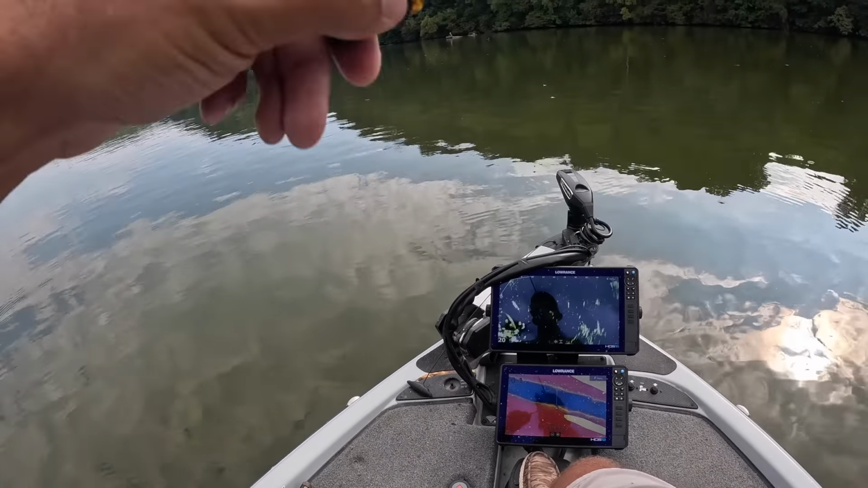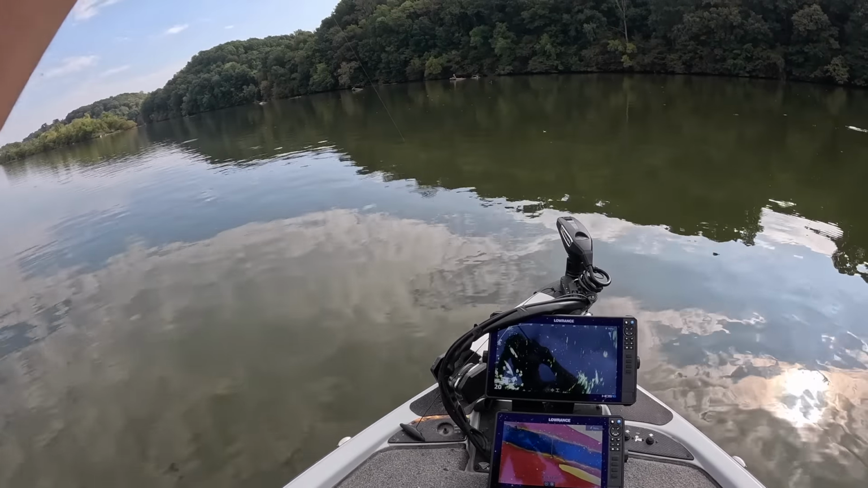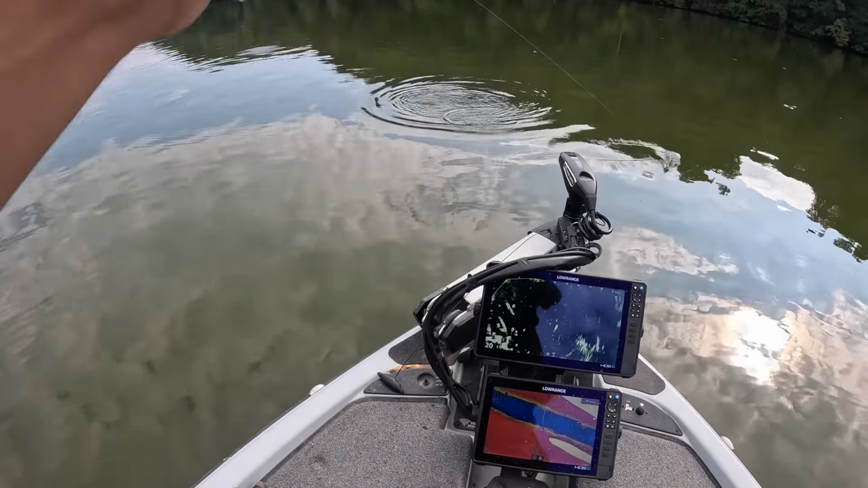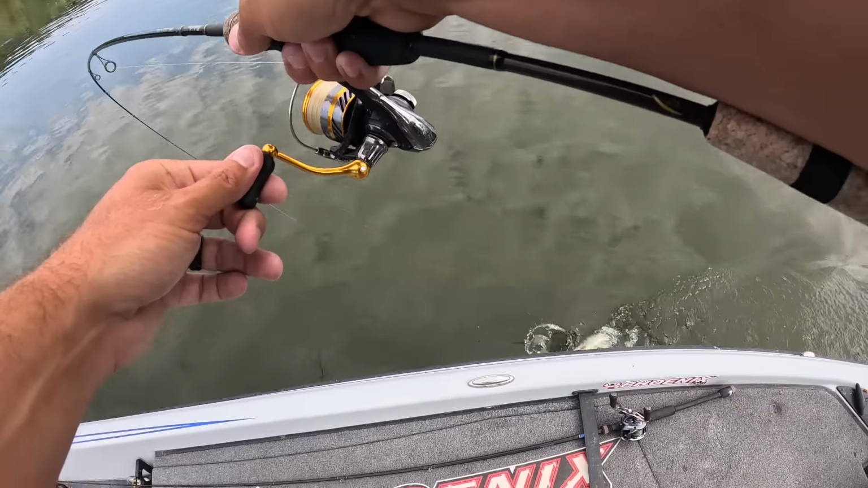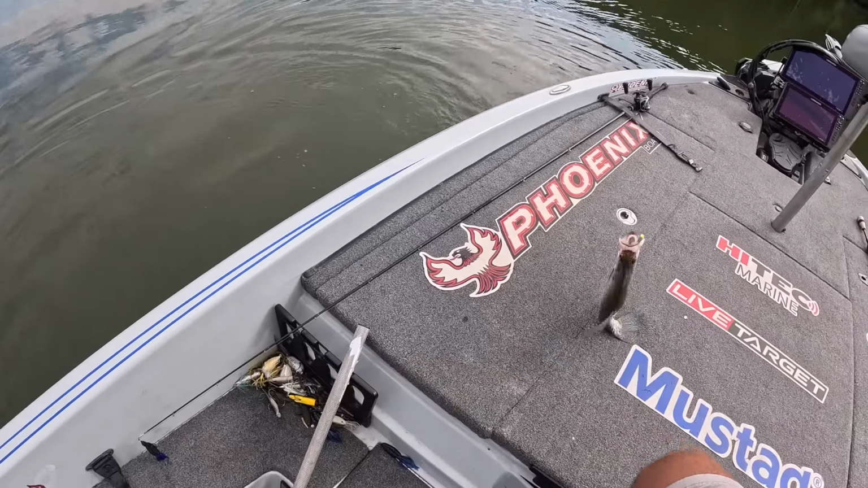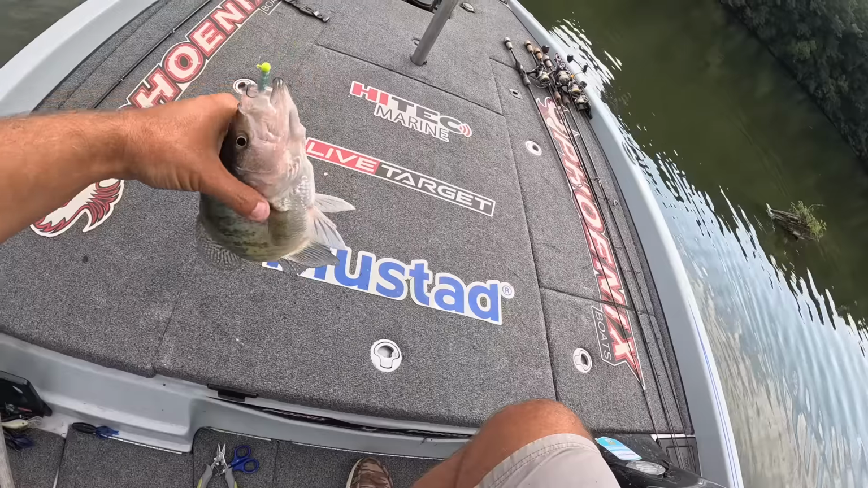There we go. That looked like a pretty good one there on active target. I think that's gonna be a pretty nice one. Oh yeah. Big old white crappie. Come over here, boy. Maybe we can flip him up here. That's a nice one there now. I knew there was a couple of big ones down in there. I kept seeing them.